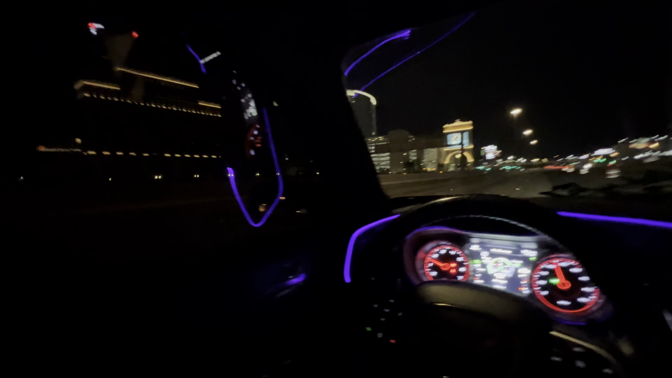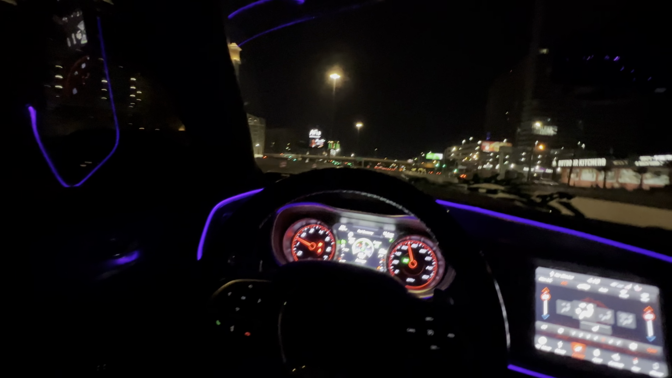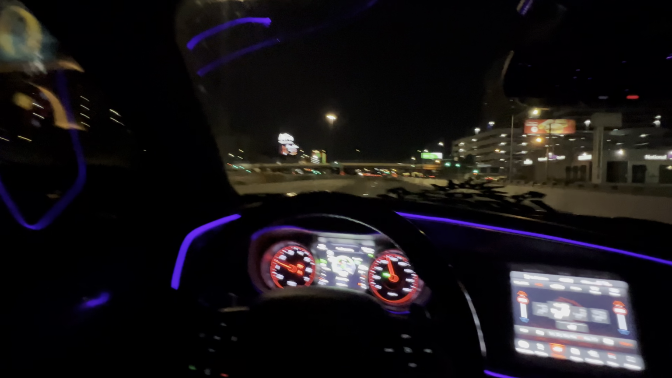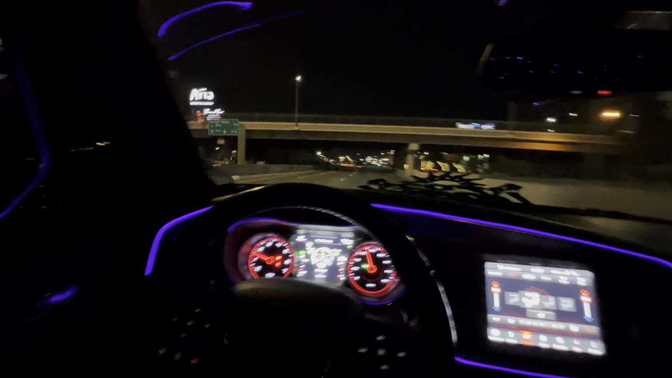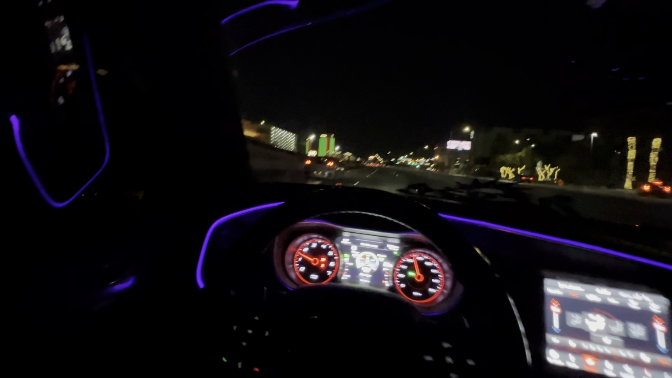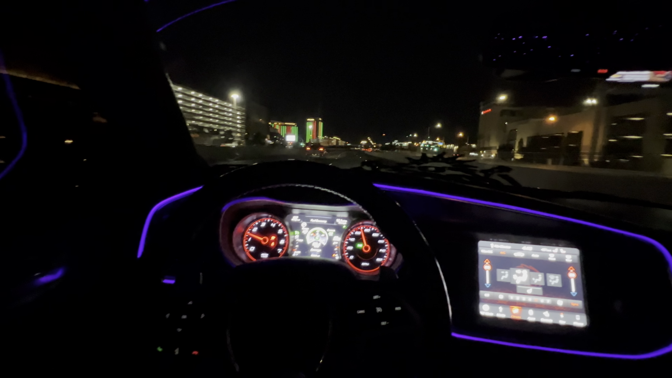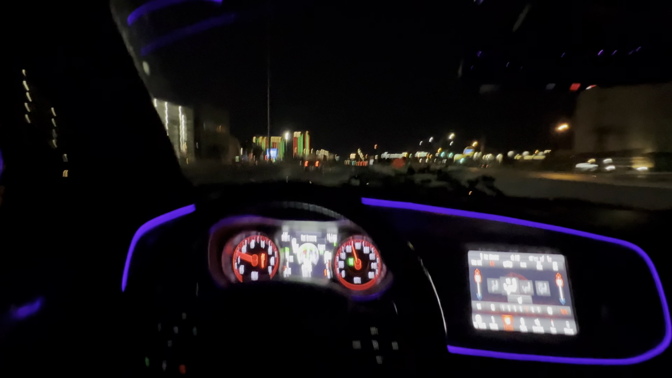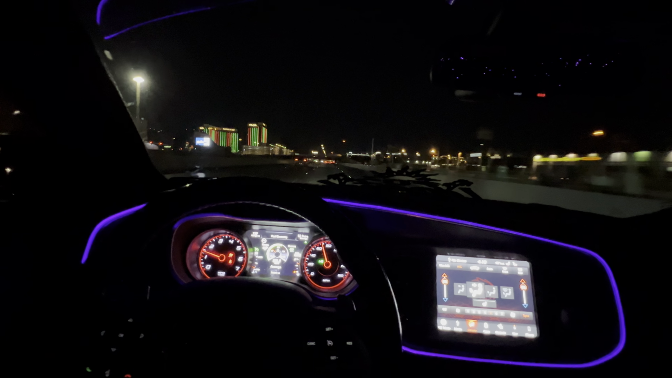This is what the strip look like. If y'all ain't never seen a strip, y'all ain't never been to Vegas, I guess it's an experience if you ain't never been here. But this is what the strip look like. That nigga flying? Damn. If I'm going 70, you at least going like 90. Cause you passed me up with some speed. And that little ass V6 or V4, where the fuck it is.